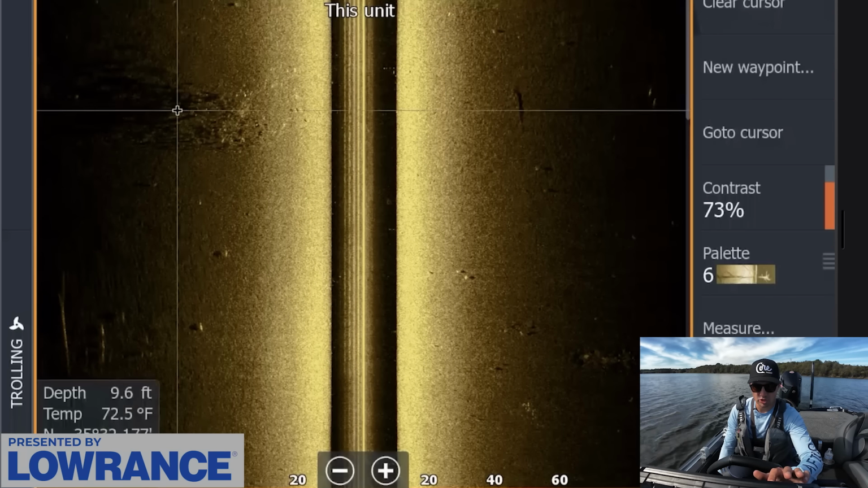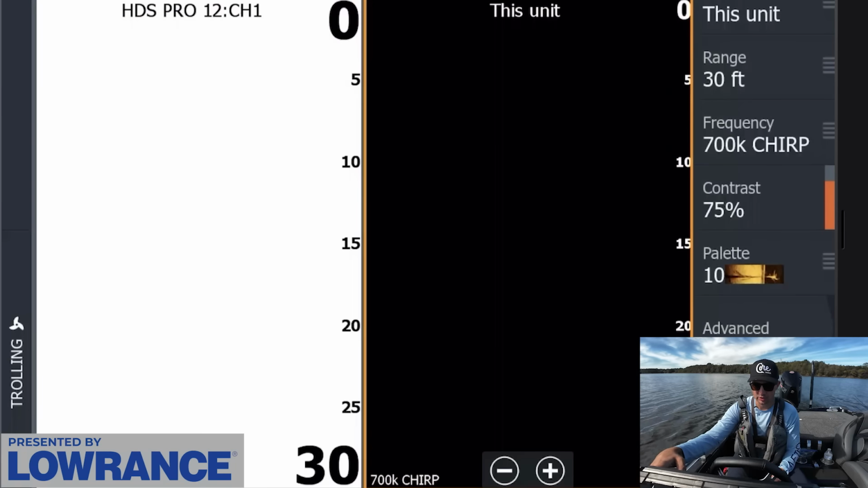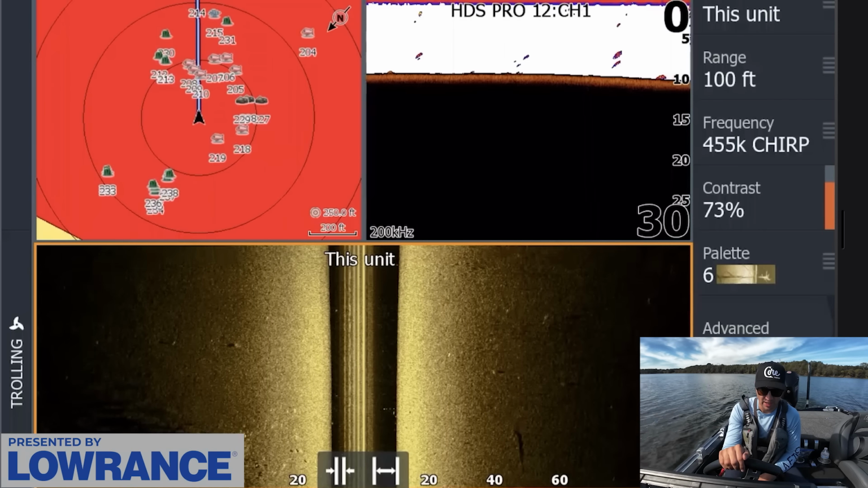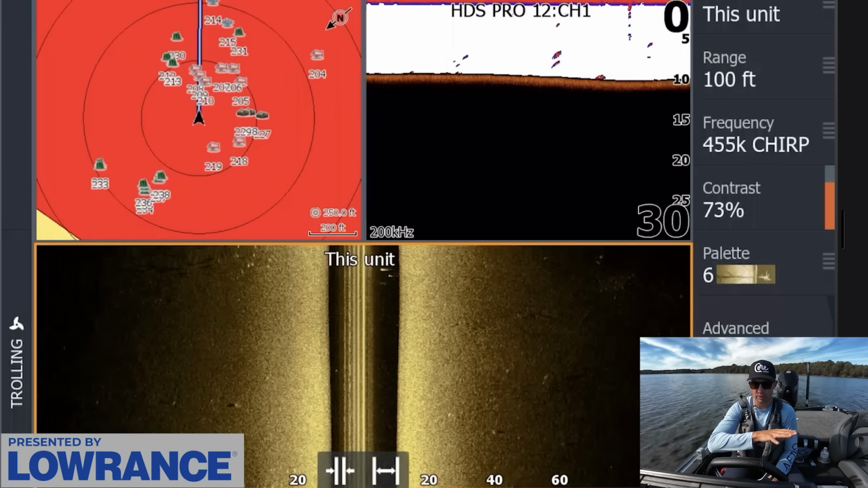So we have a giant ball of shad in the side scan right here, and these fish are chasing the shad right now. And there's a lot of little ones that are chasing around on the shad, though there are a few quality fish here and there. You can see where I dropped all these markers.